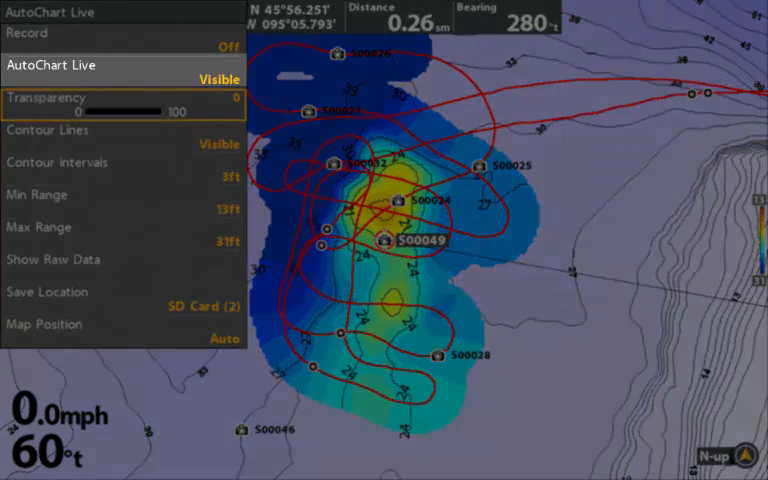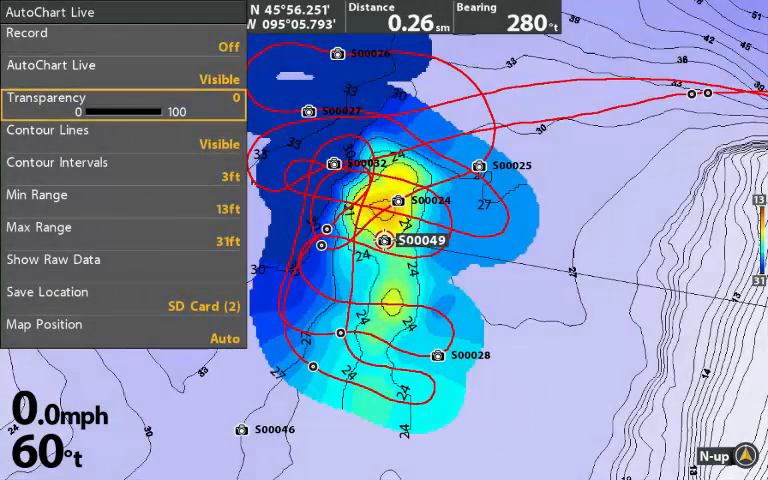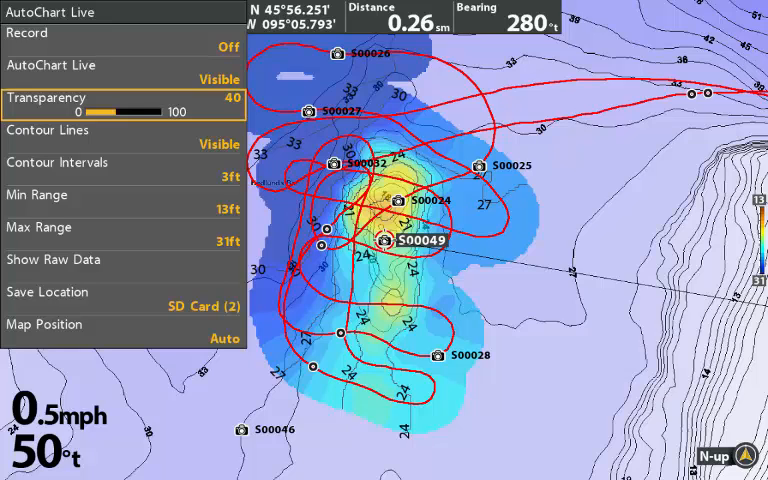You can make it so that the map is either visible or hidden. I don't understand that because I will always have it visible because these maps are really valuable. Transparency is useful when you have a map card in. You can display both maps as an overlay. Notice the change when I select 40 for transparency.